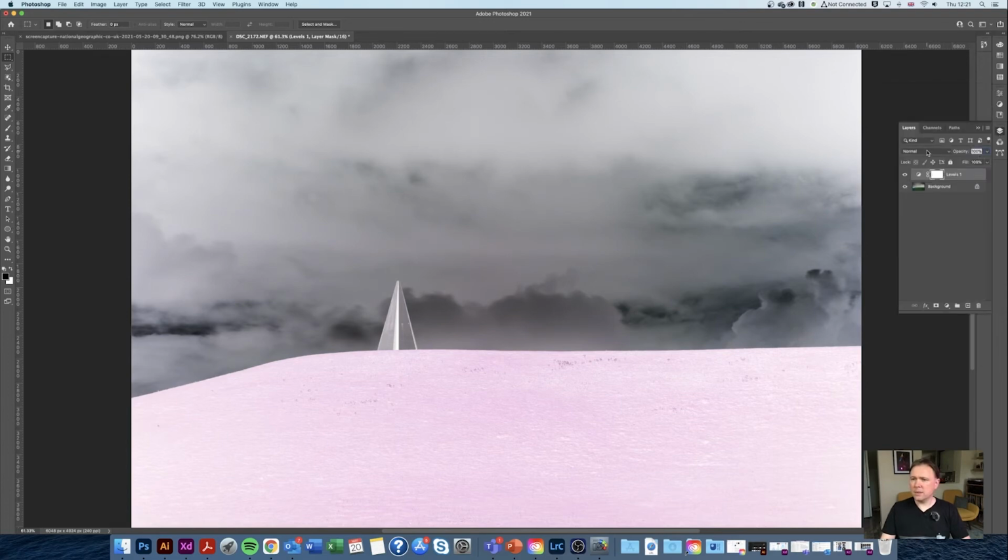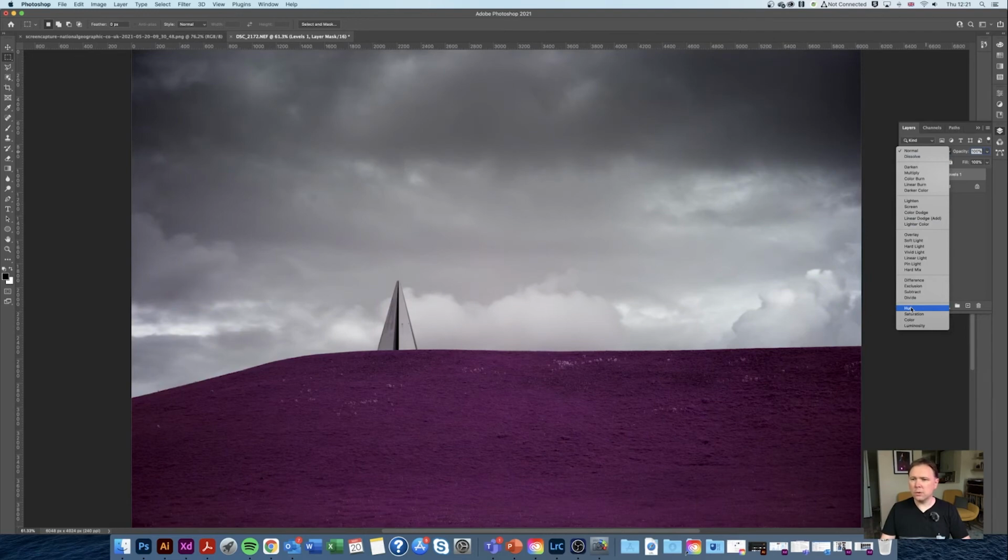Go back to my layers, and then I'm going to adjust the layer blending mode to hue on the levels adjustment that we've just done. Now we've got a really quite nice funky purple grass, and it's actually helped a little bit with the sky as well. I'm not going to make any more adjustments in Photoshop, but yeah, I'm going to save this and go back into Lightroom.